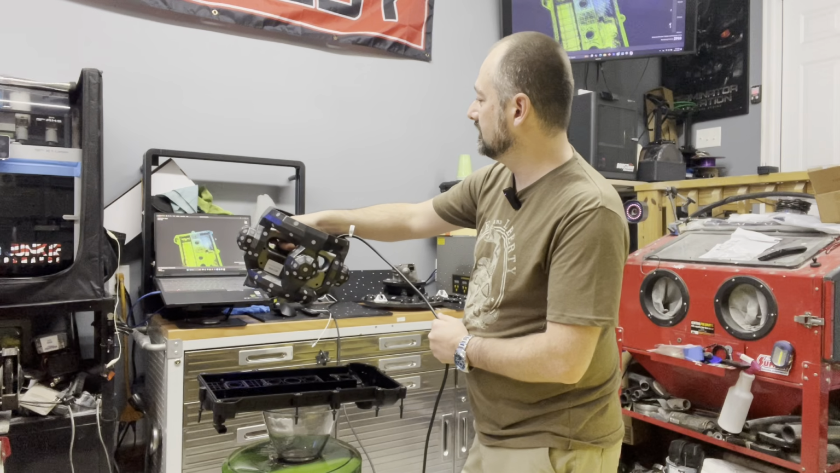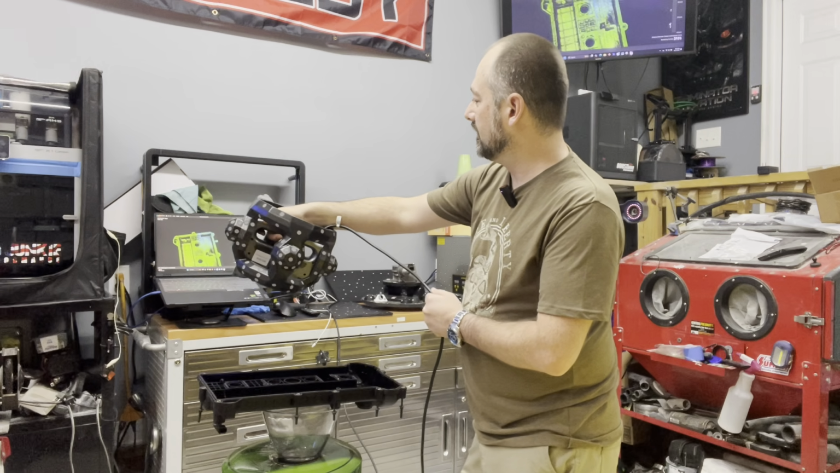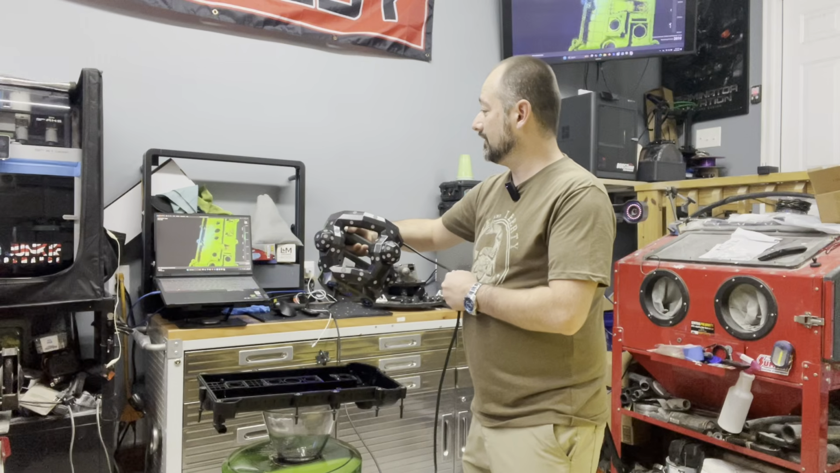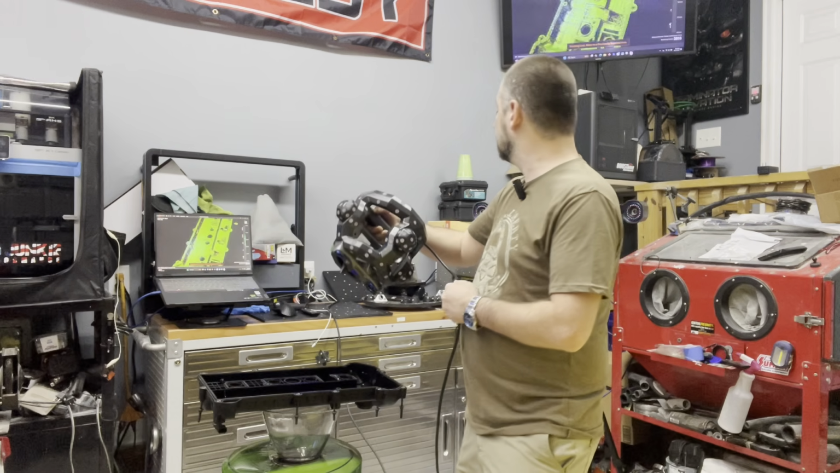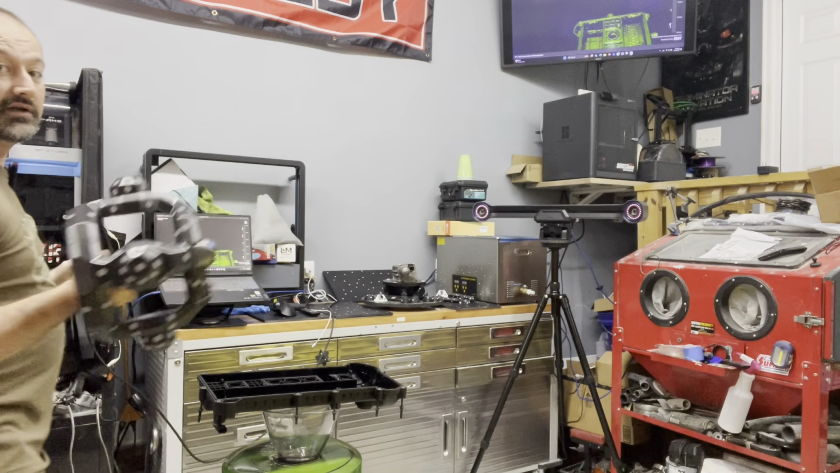Pay attention to your distance. I was a little close right there. But I'm trying to get in there deep, and sometimes I'm looking at the scan instead of paying attention to the data, the warnings that it's trying to tell you. So right now I'm kind of blocking the tracker device. That's why it's flashing. So, not scanning right now.